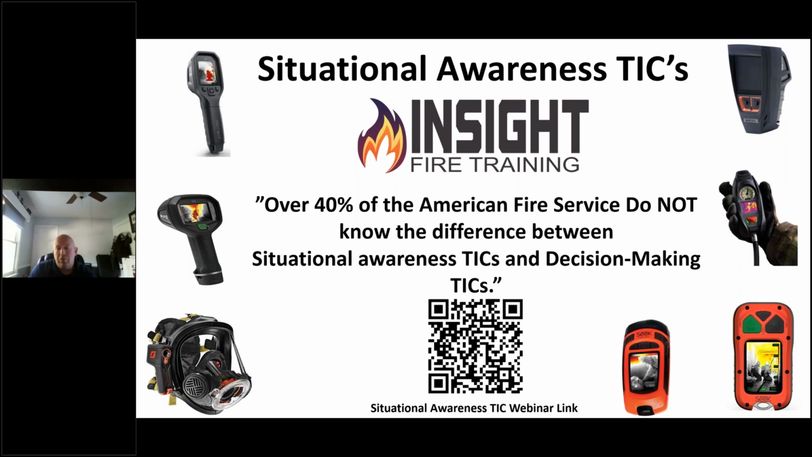But you need to know the difference between these two different models, because 40% of the fire service doesn't even know the difference. They're buying the cheap ones, and then they realize, well, I don't like this one. Well, this doesn't work as well. Well, you might want to learn why. We made that easy for you with Seek Thermal.